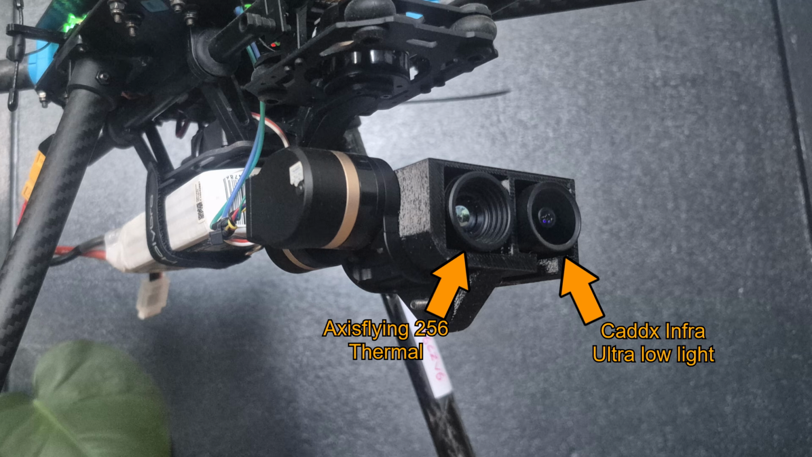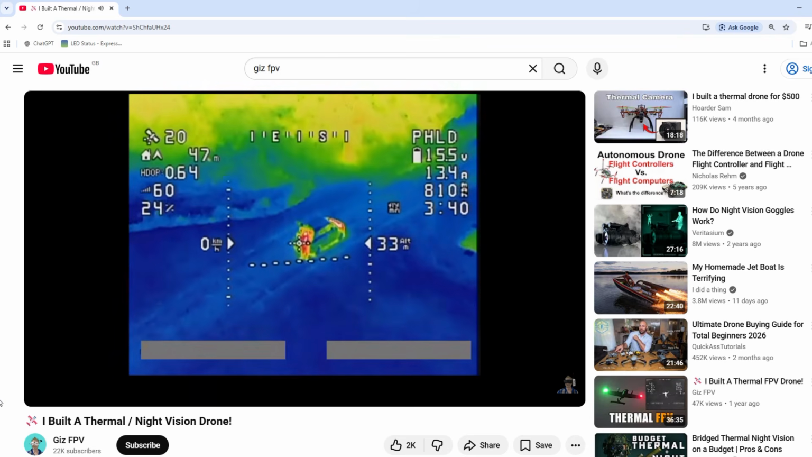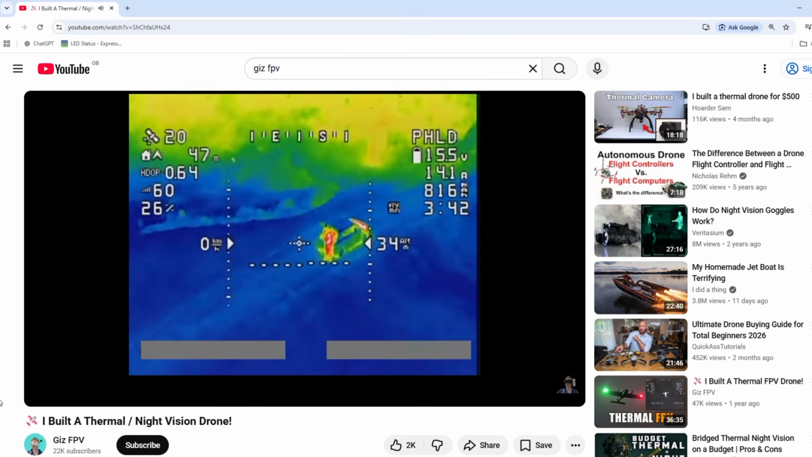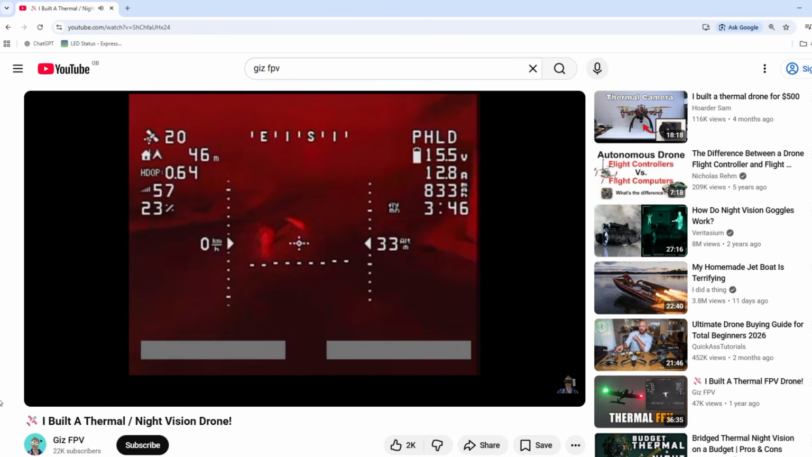It's actually seeing thermal. It's seeing infrared. Specifically, it's seeing heat. And yeah, I've been playing around with this thermal drone for the last year or so. I built it early in 2025. And yeah, I'm just fascinated with seeing the world in thermal.